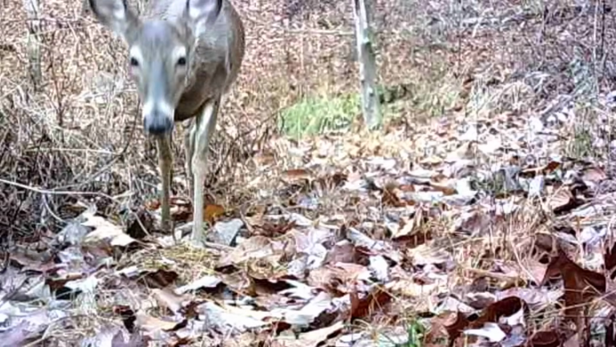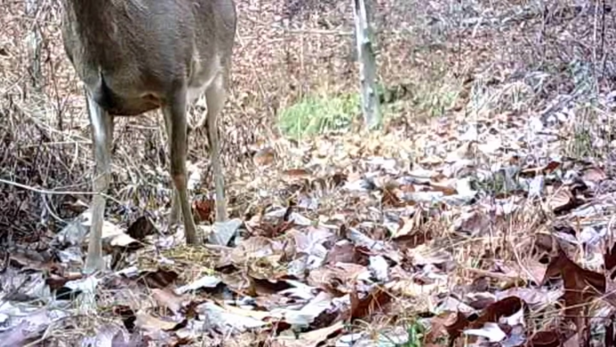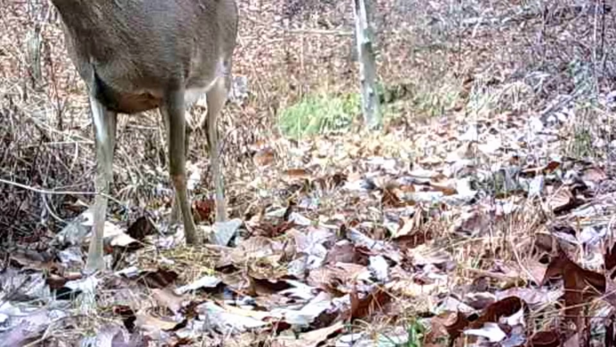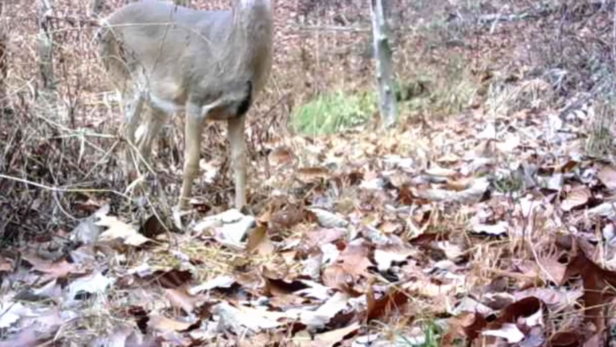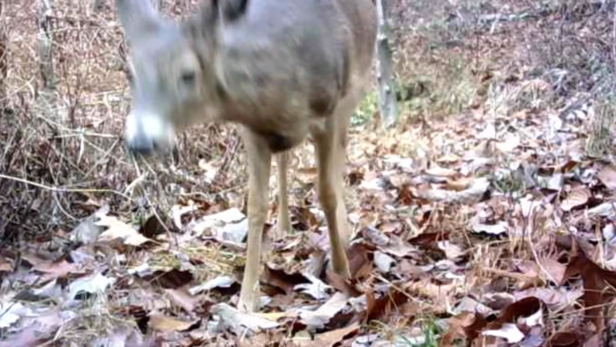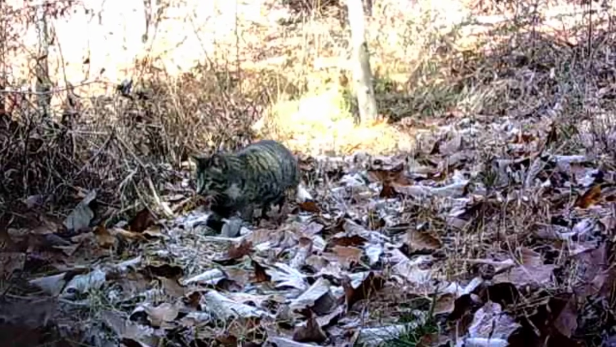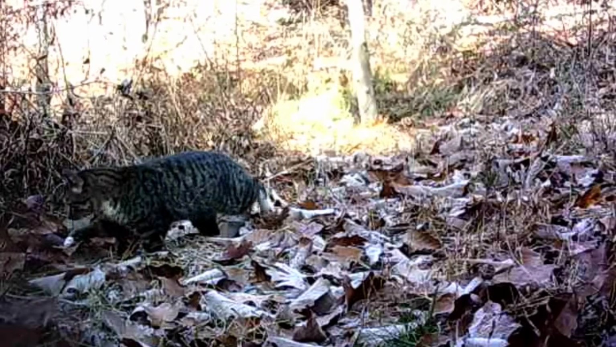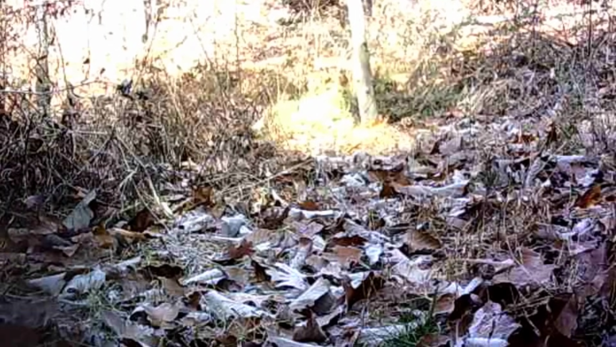Down at the pond, there's a doe. Still got a fawn with it. They're going to get a taste of winter. Beautiful little animal. And there's a newcomer at the pond. There's a cat of some kind. Haven't seen him before.